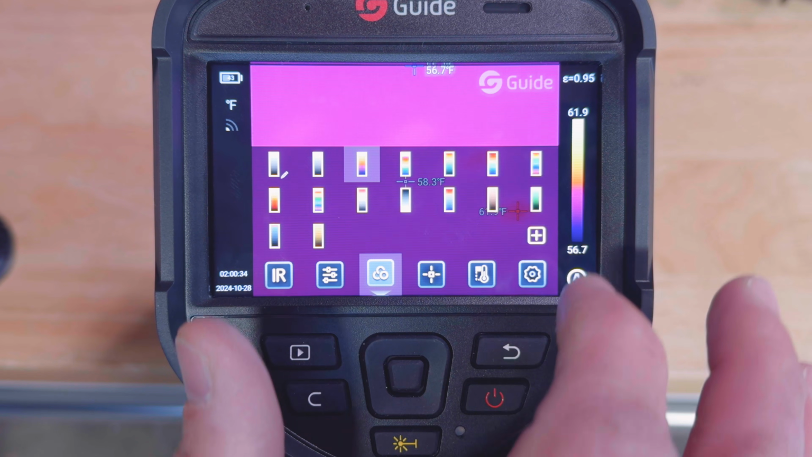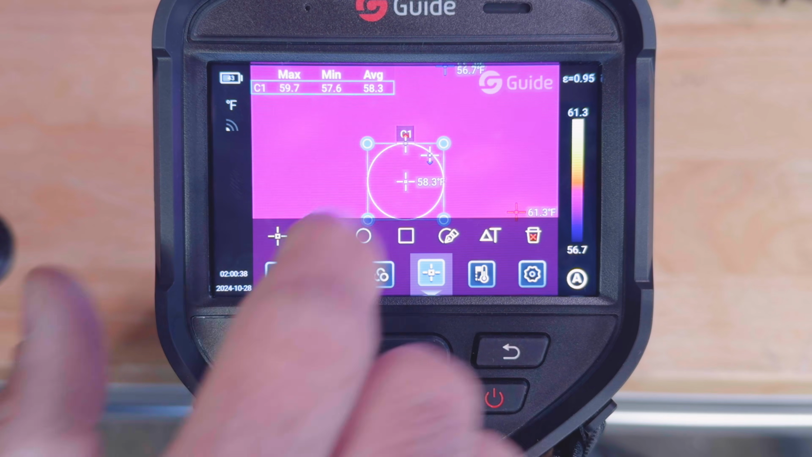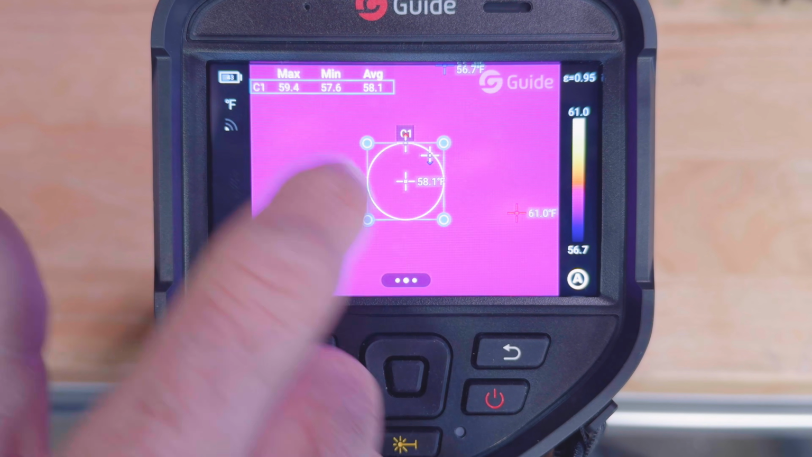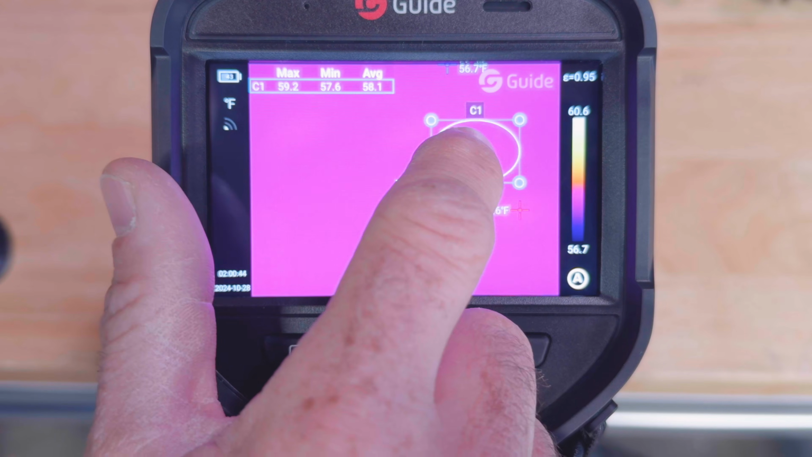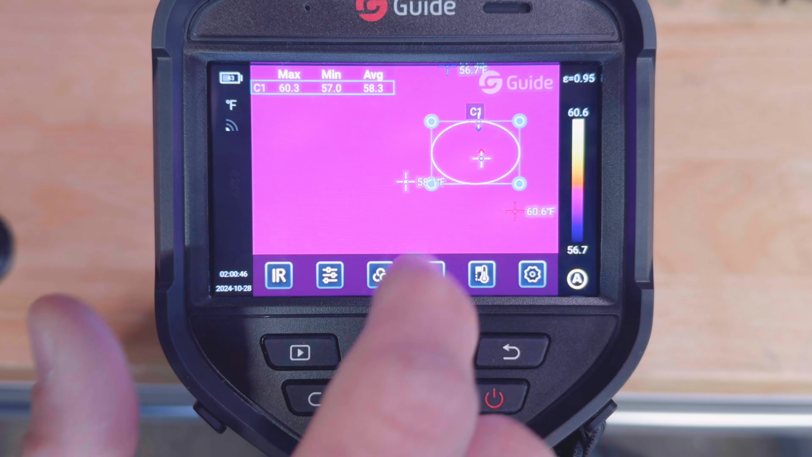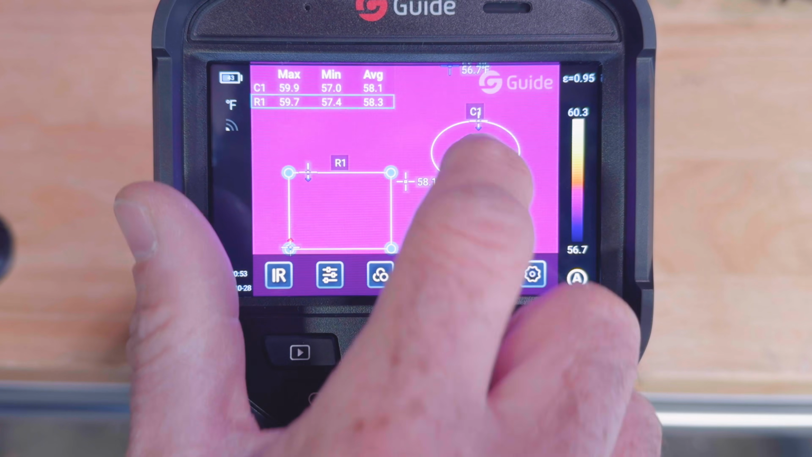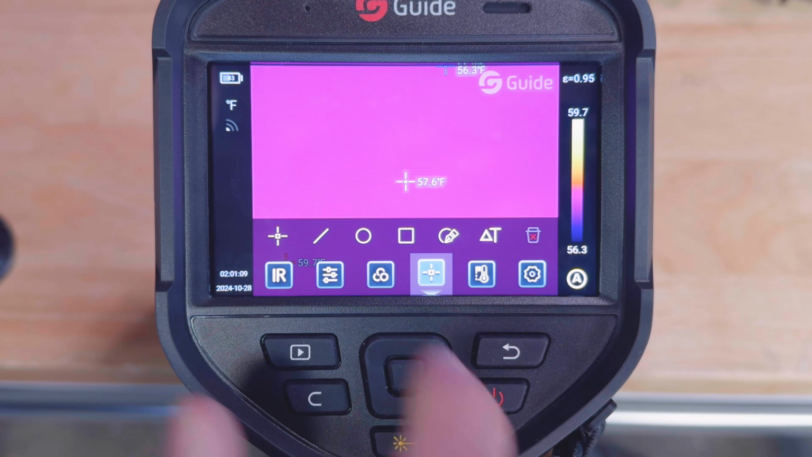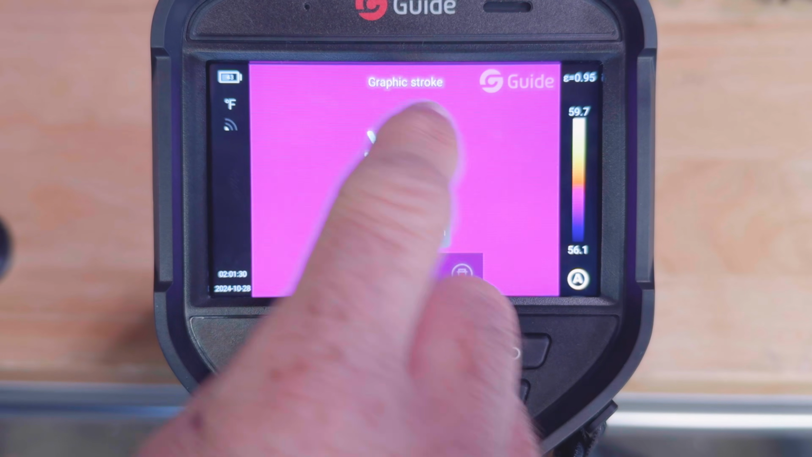There's your palette again. Target. You can set multiple targets, move them around the screen, change the shape. It's pretty wild. You get rid of that. Very easy to get through this menu. This menu is well laid out.